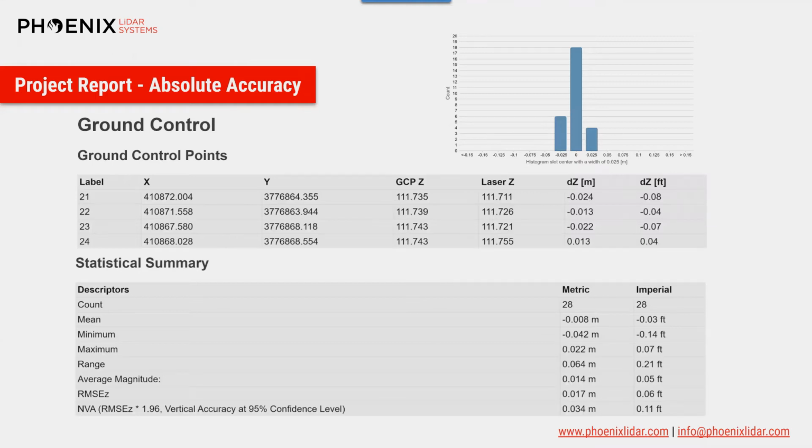Here's an example of a ground control accuracy report that is included in the project report. As you can see, vertical offsets between your surveyed GCPs and LiDAR data are computed, and then a statistical summary is generated, including industry standard metrics such as RMSEZ and NVA, which is non-vegetated vertical accuracy. And as seen in the upper right, a histogram of vertical distance errors is also included with each report.